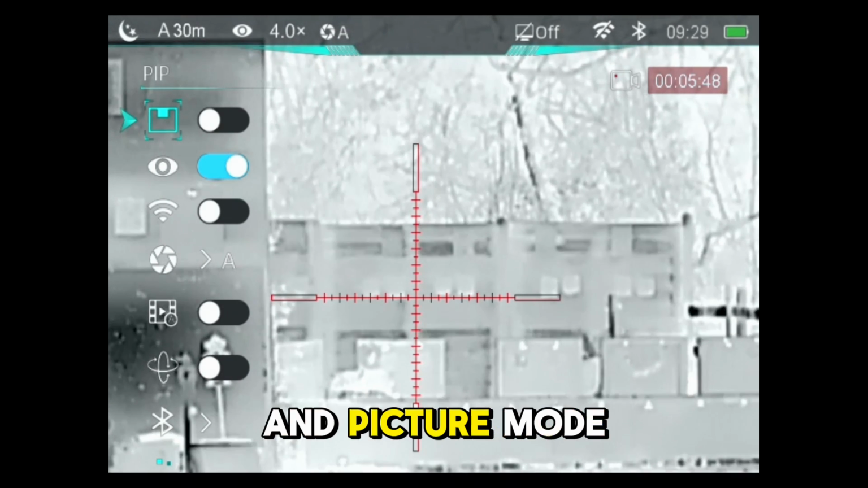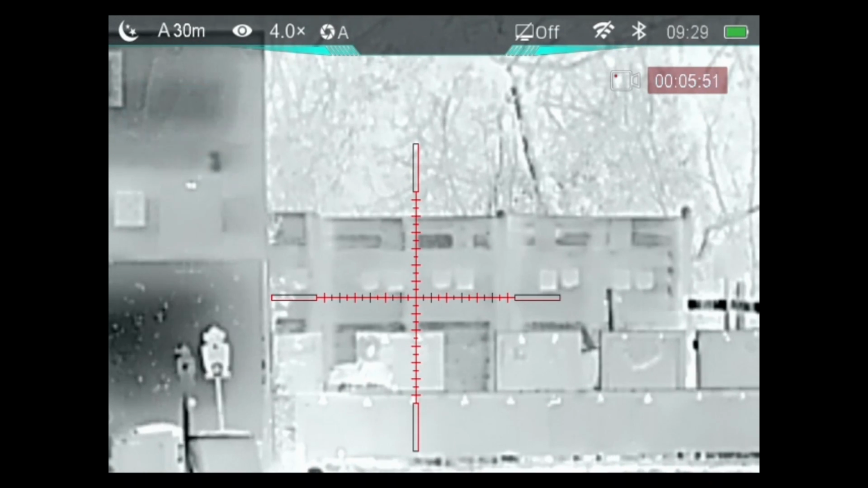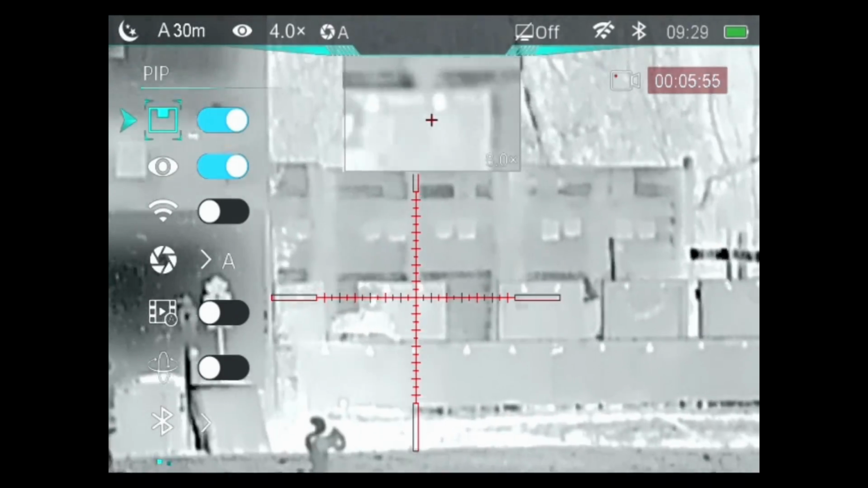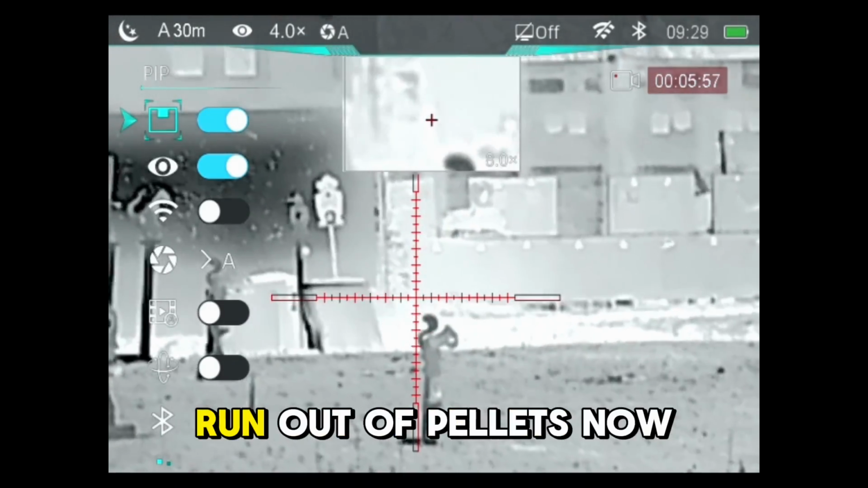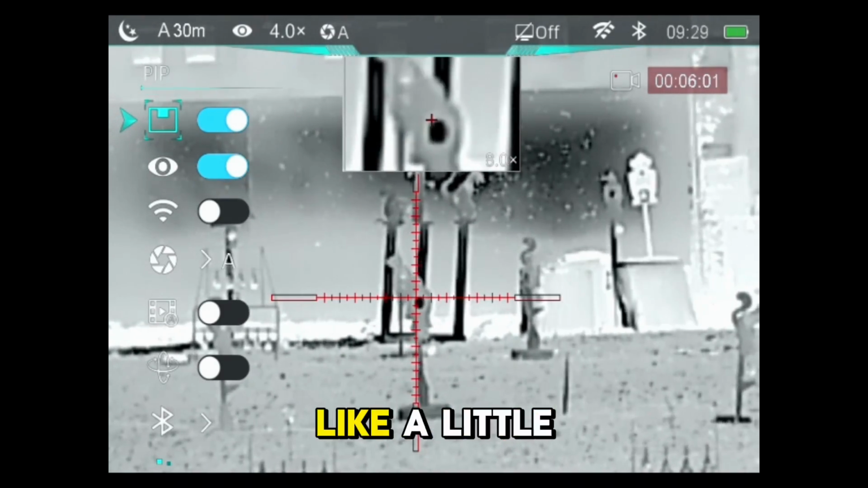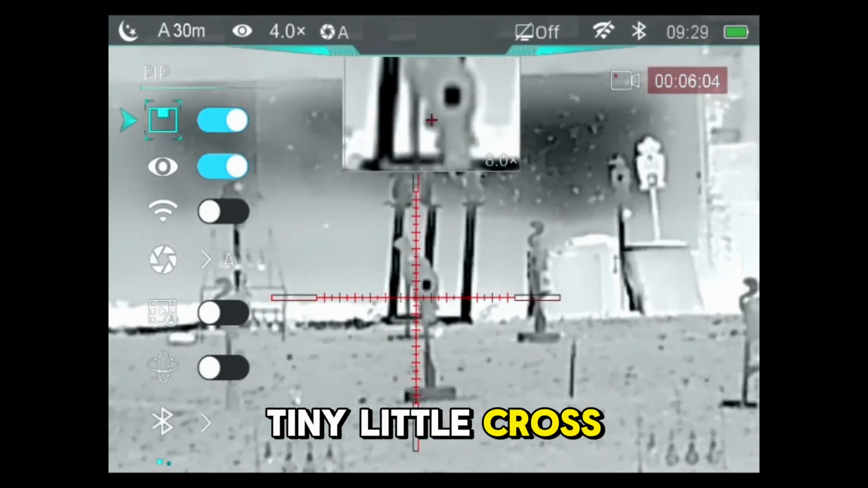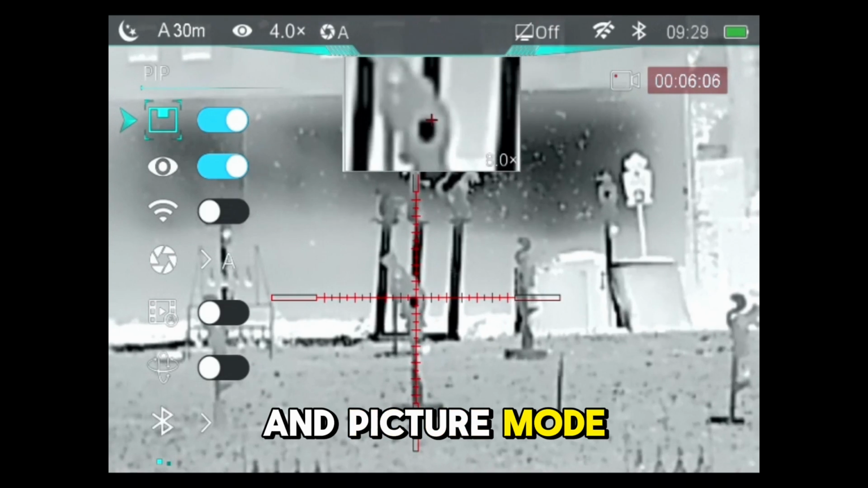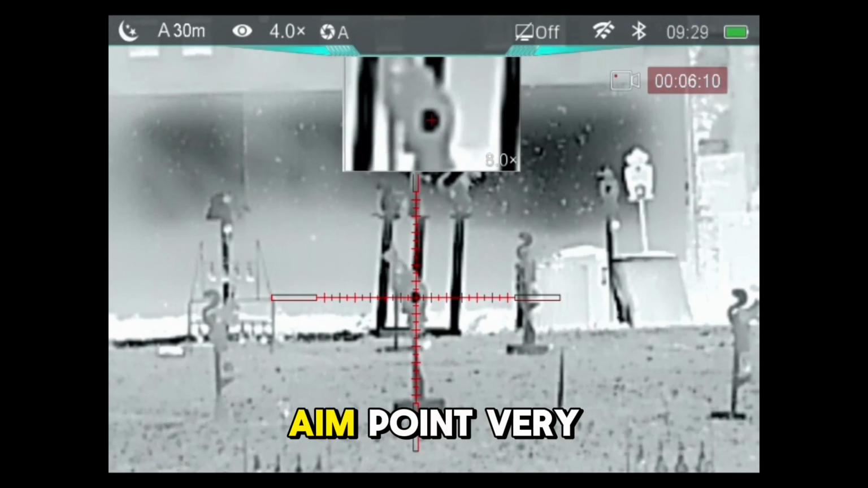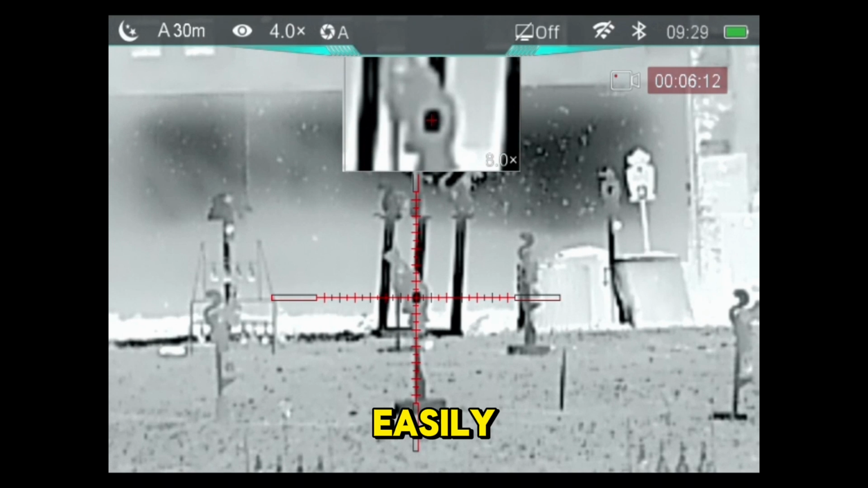There you go, there's a picture-in-picture mode, which works really quite nicely. And I've run out of pellets now, but you can see you've got like a tiny little cross in the picture-in-picture mode, so you can just really refine your aim point very easily.